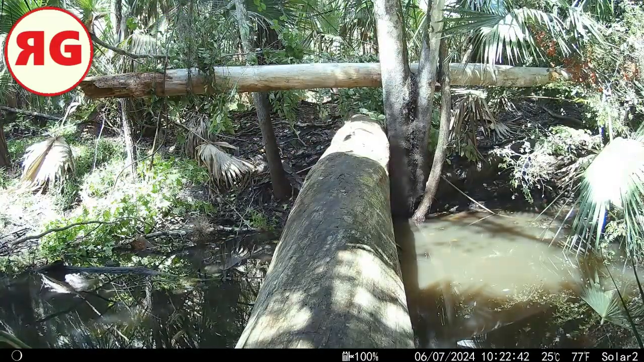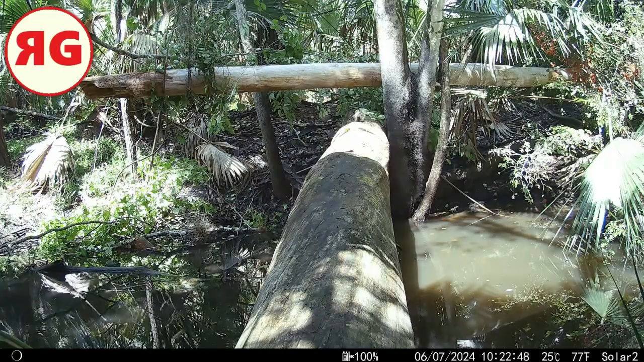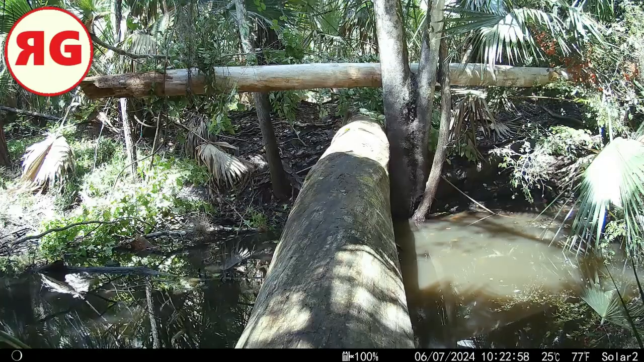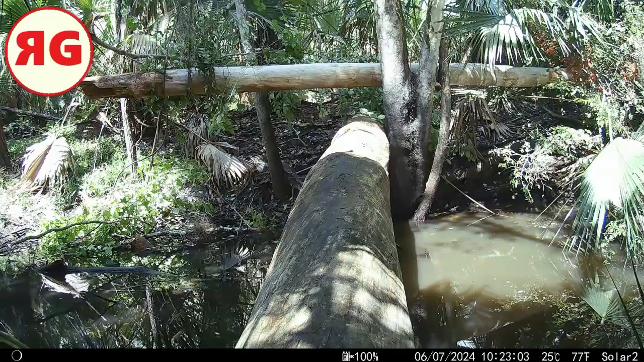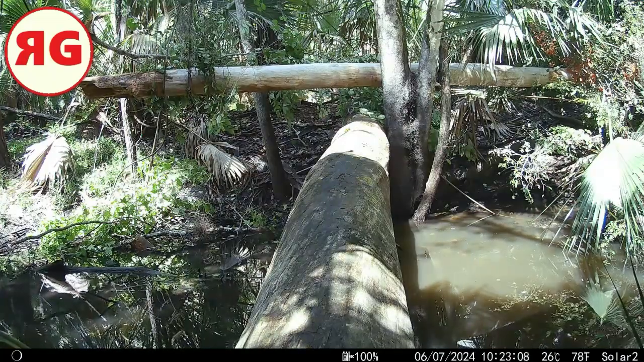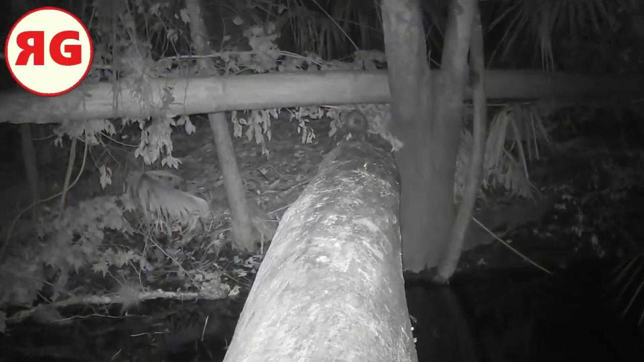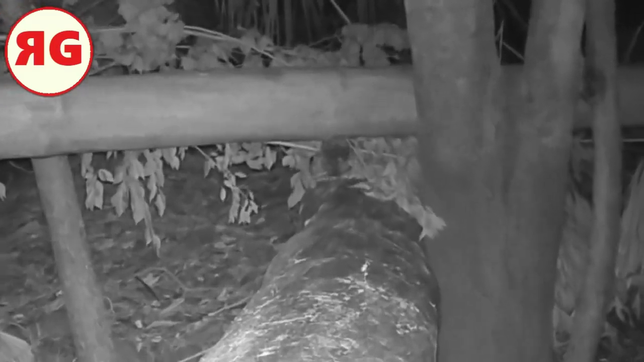Here's a squirrel, and here's a tree that fell down across the captain's log. We had a storm blow through the other night, and it just kind of crashed down, and you'll actually see the scale of it in a minute. Well, yeah, I guess about a minute. A little squirrel that was there. Here's a possum cruising over there. Goes underneath the log with no problem. I'm not sure how that's going to affect future videos.